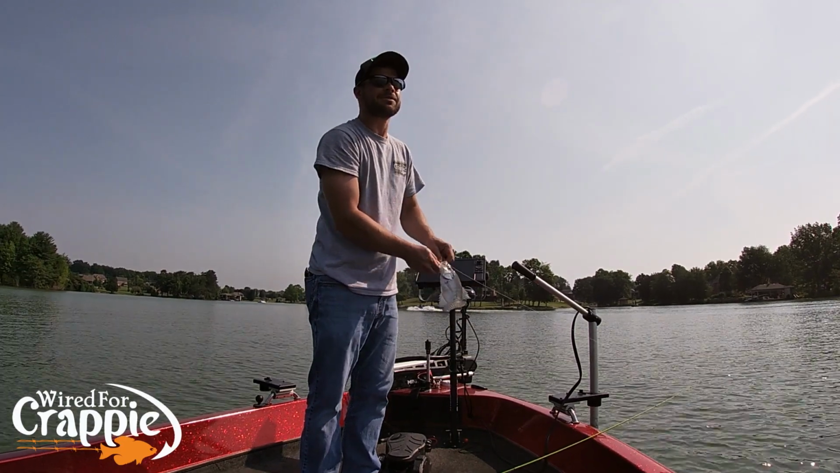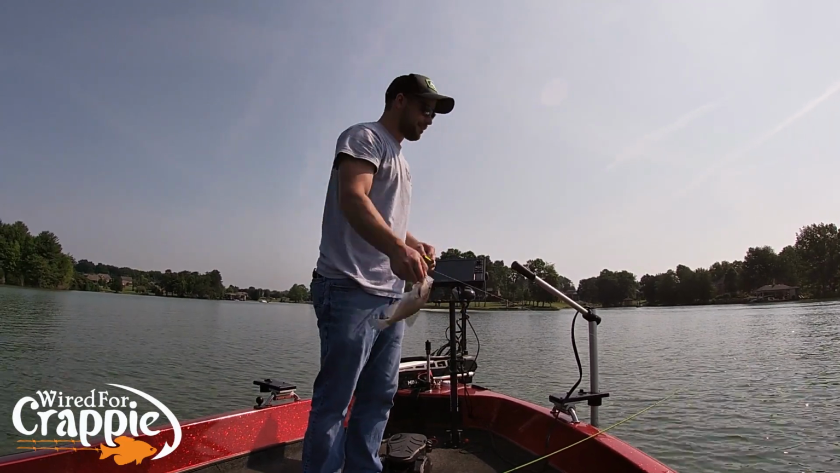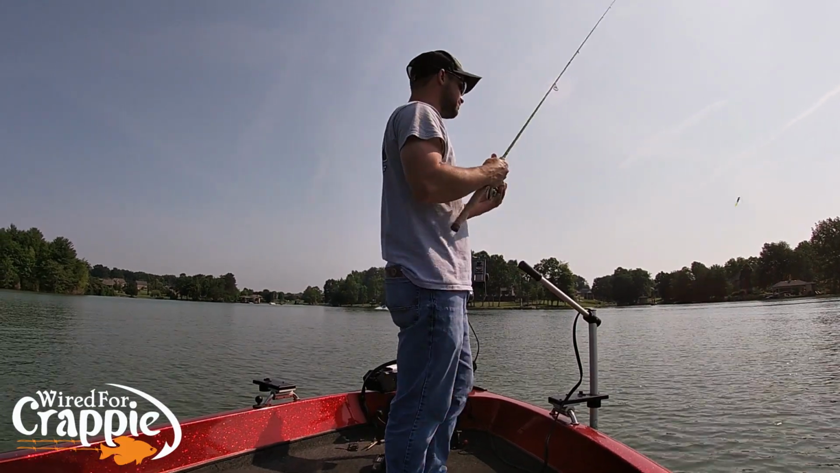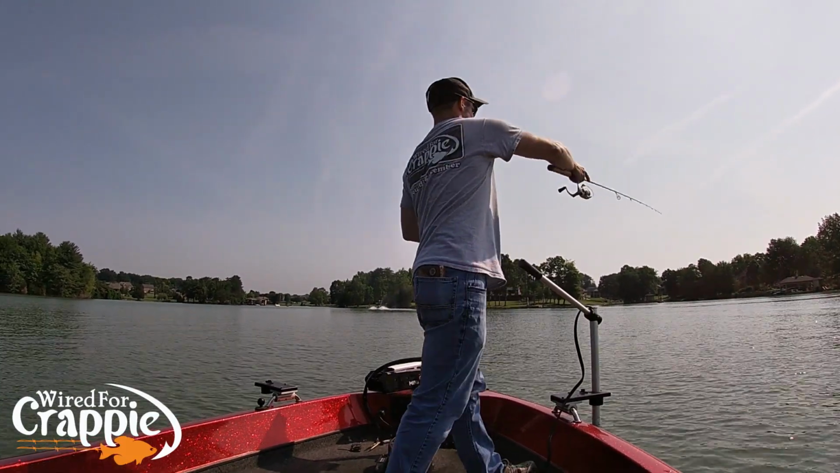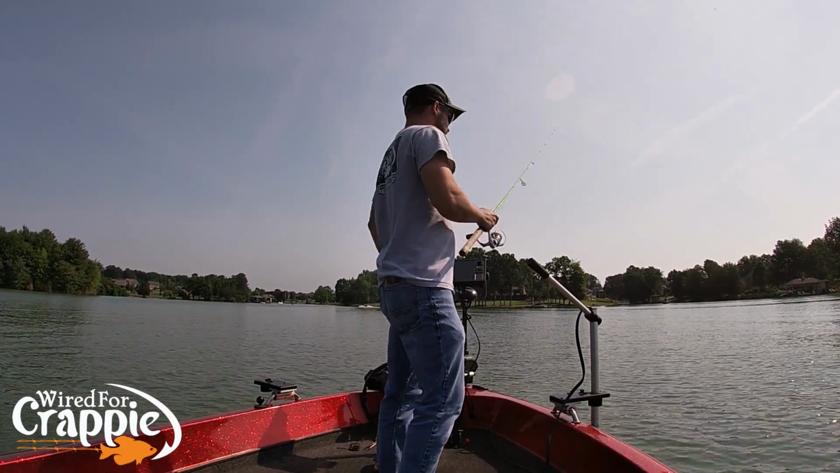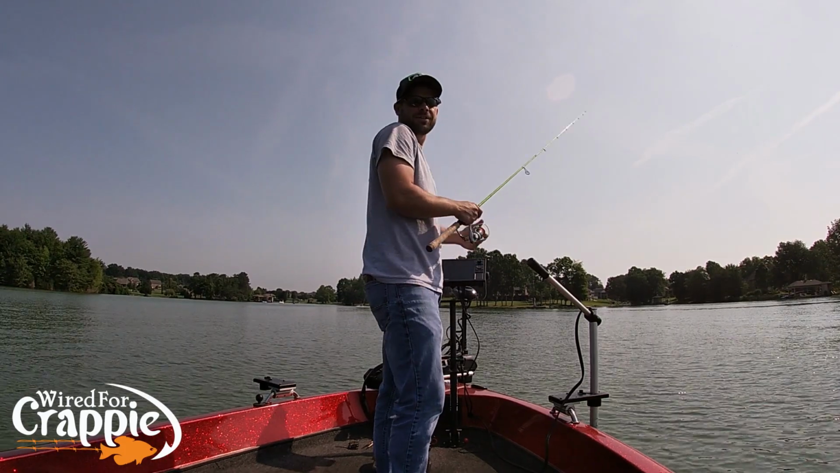The goal today, guys, was to come catch fish. They don't have to be giants. Never been here before. Find brush, find fish. That's the thing. I could come back here tomorrow and they all be 2-pounders.